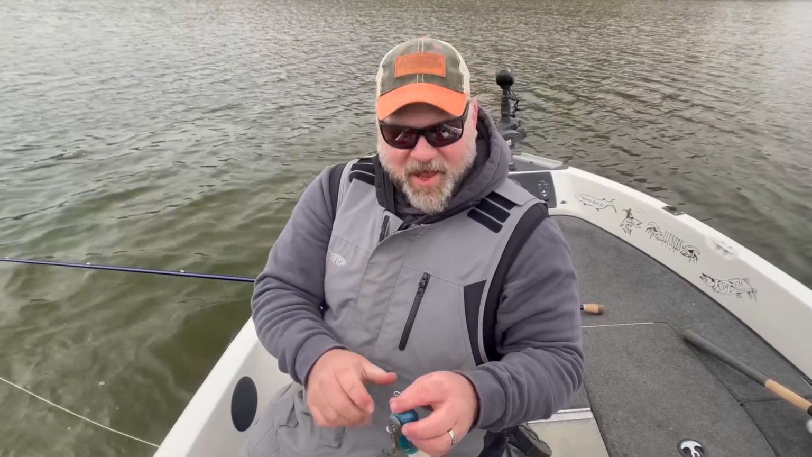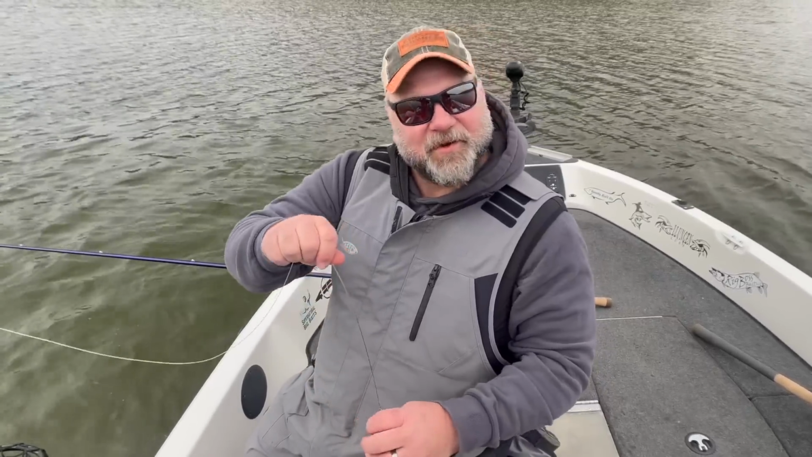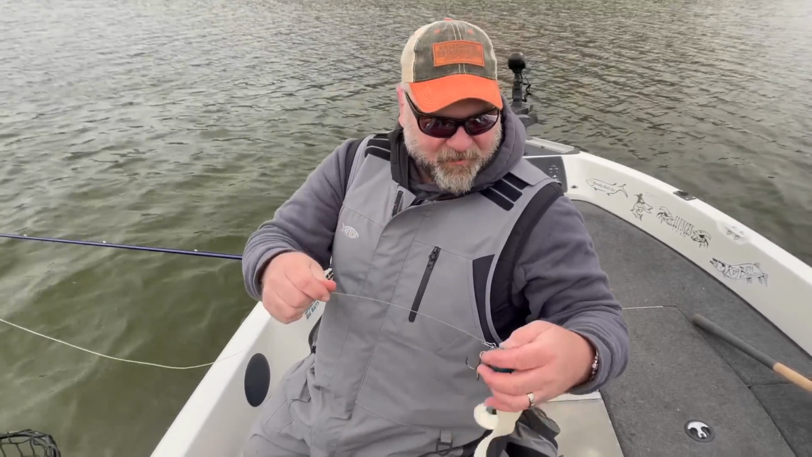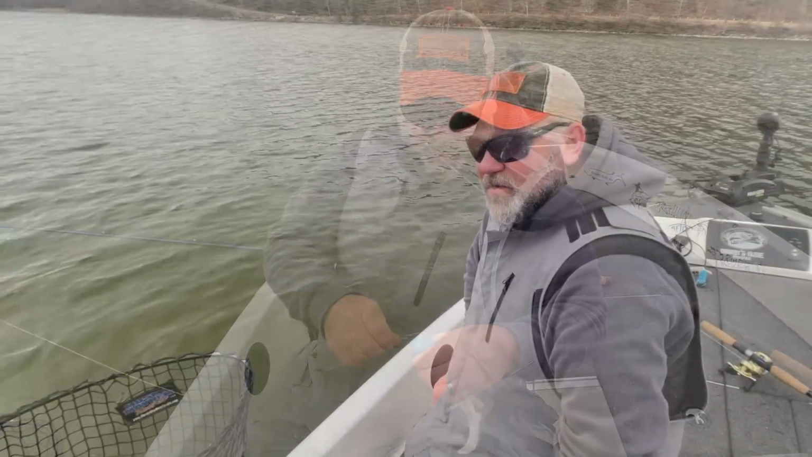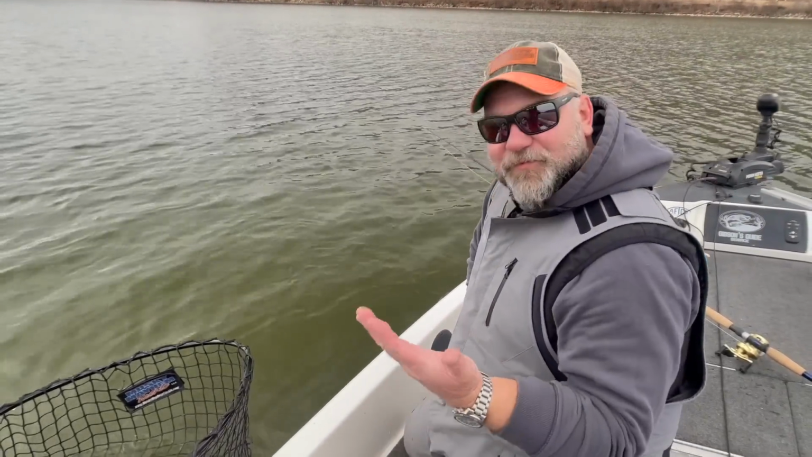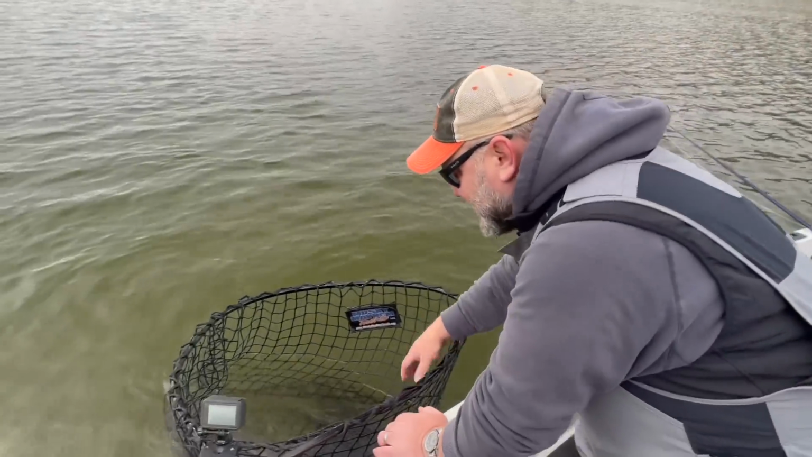Just that little bit of added weight on there gets that head to fall. You can work it a little bit faster. Right now, with this cold water, we're just working it pretty easy, but you always want to have that good snap on the way up. I'm gonna dig in there, get the freezing hand going again, but it's a pretty decent fish. Let's see what she looks like.